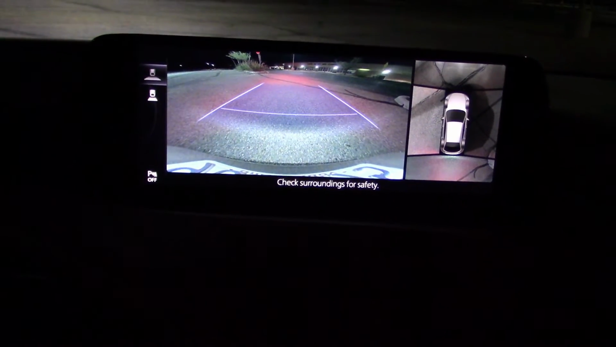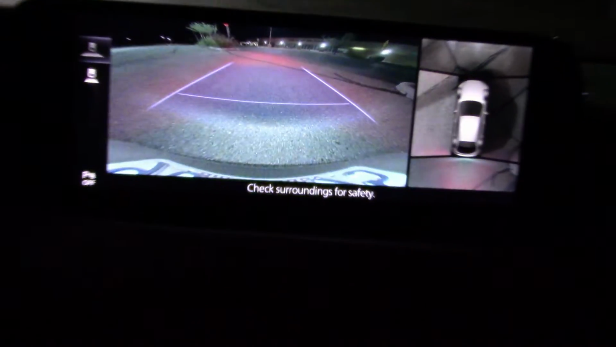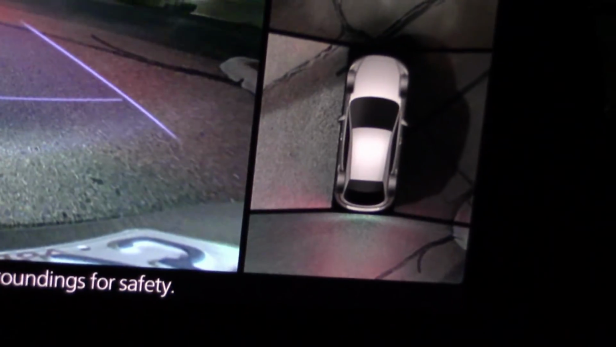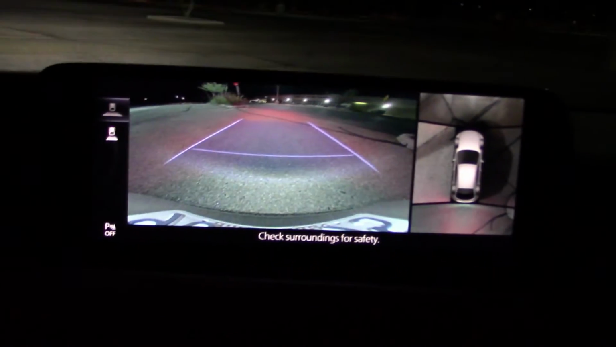And since we're playing with all the knobs in here, here's what the screen looks like when you have the rearview camera on. And all the important dials and switches light up pretty good.